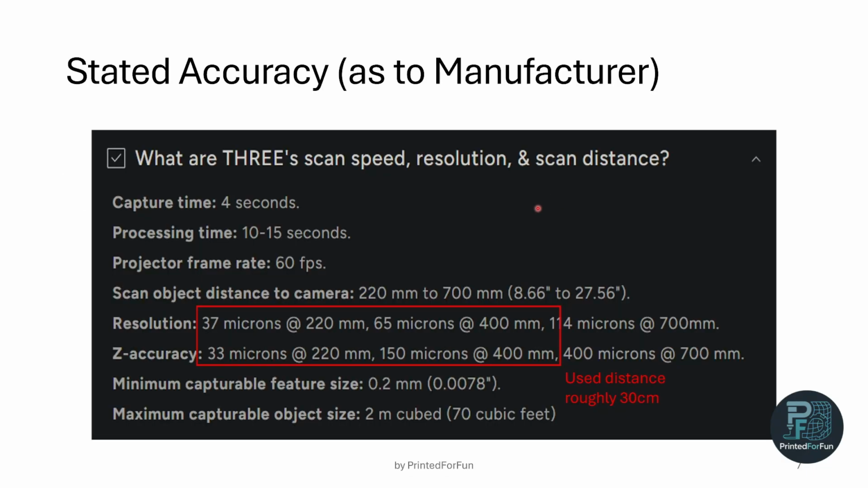Now let's look at the stated accuracy of the MetroY Form 3 as per the manufacturer specs. So you can see resolution and accuracy. I used a distance between the scanner and the micrometer center of roughly 30 centimeters. So we are somewhere between the values of 37 and 65 microns and 35 and 150 microns.